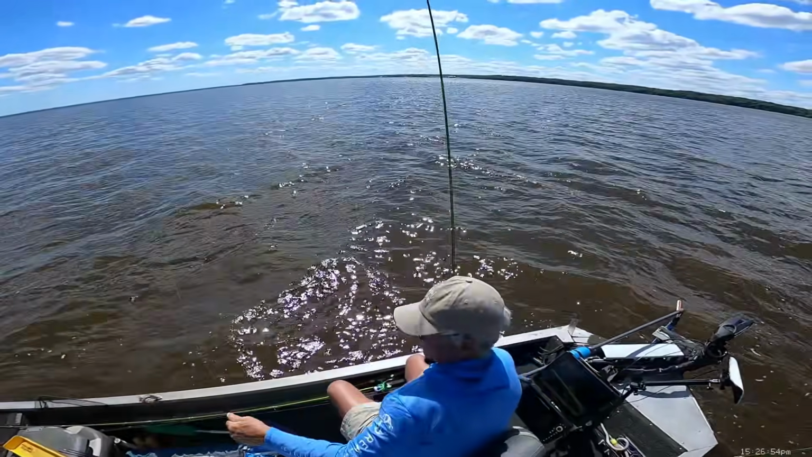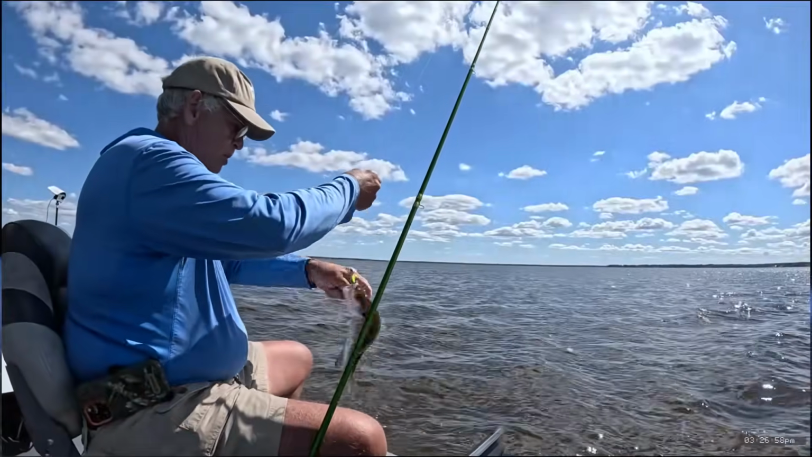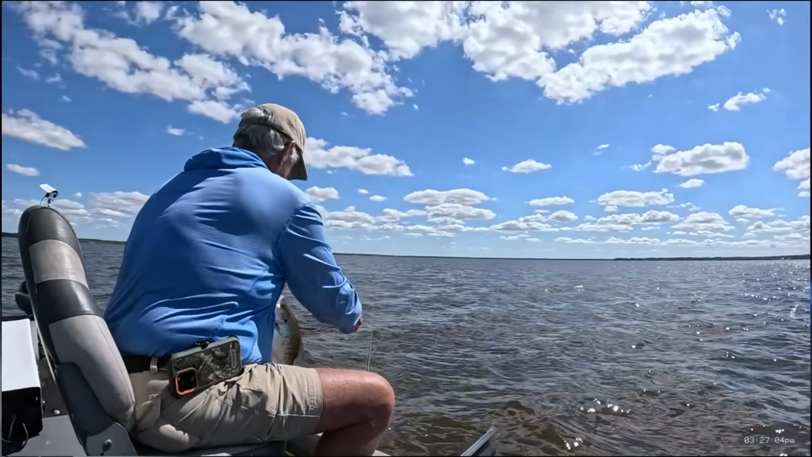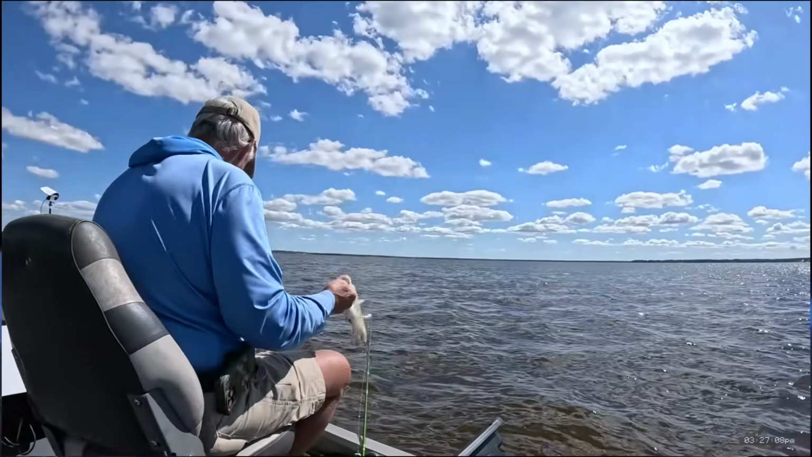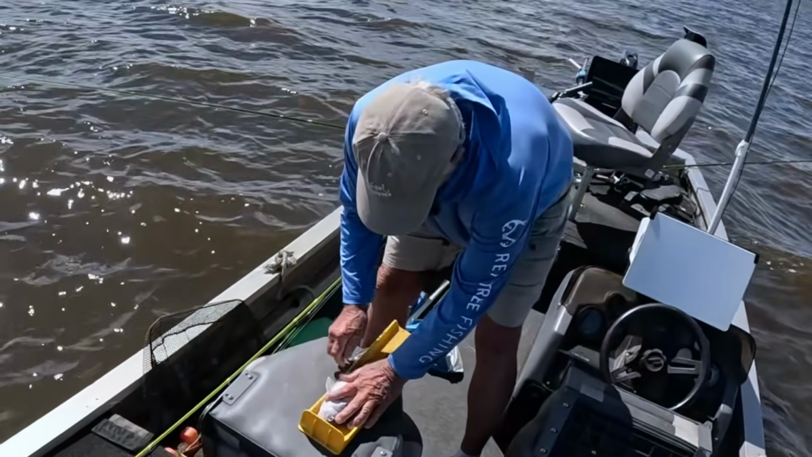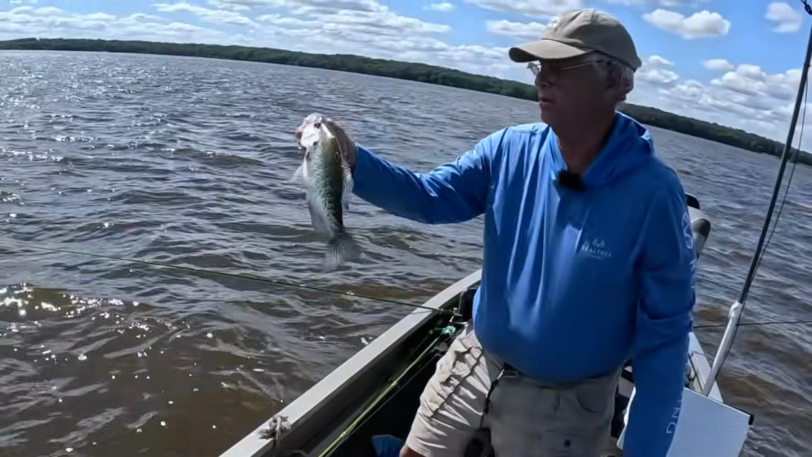Where you at, fish? Oh, that's a good one too, man. Look at that thing. That's on the Wild Willie's lemon meringue right there. Yeah, I can't get it up there, but let y'all see it. There you go. Wild Willie's lemon meringue. Good Lord. That fish is 13 inches long. 13-inch fish.